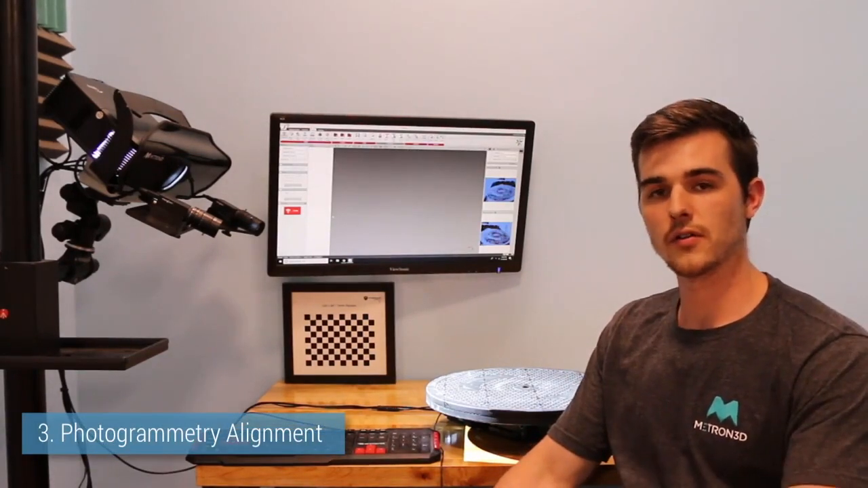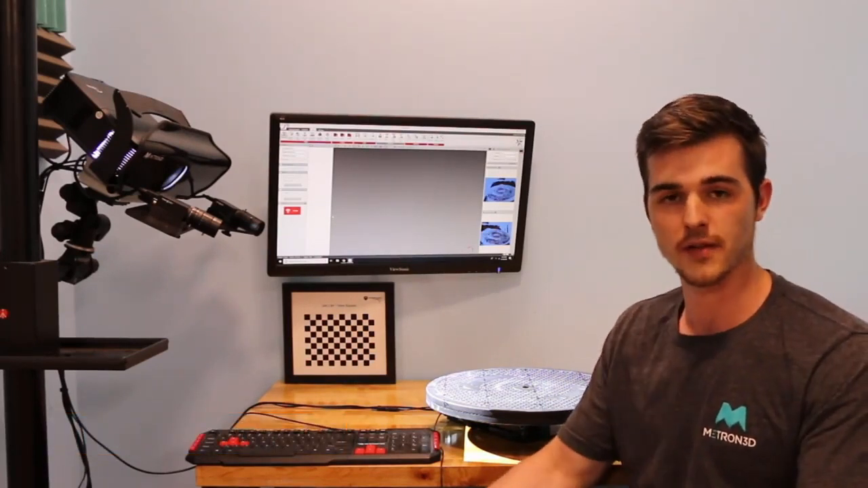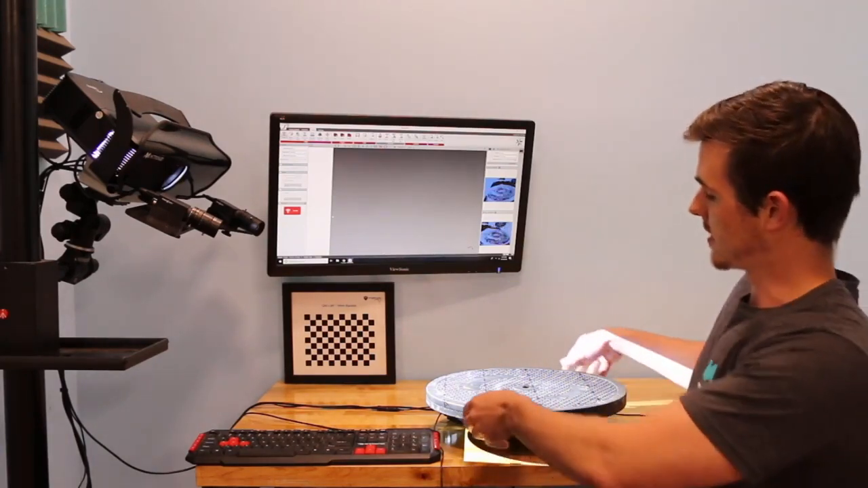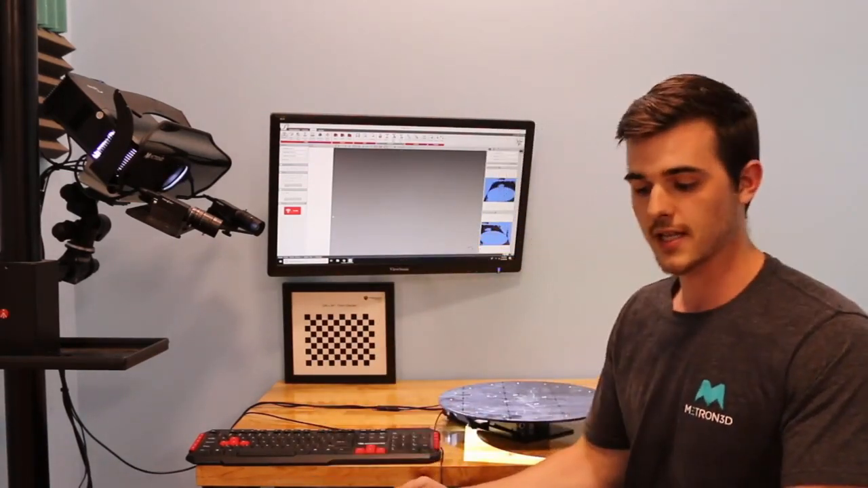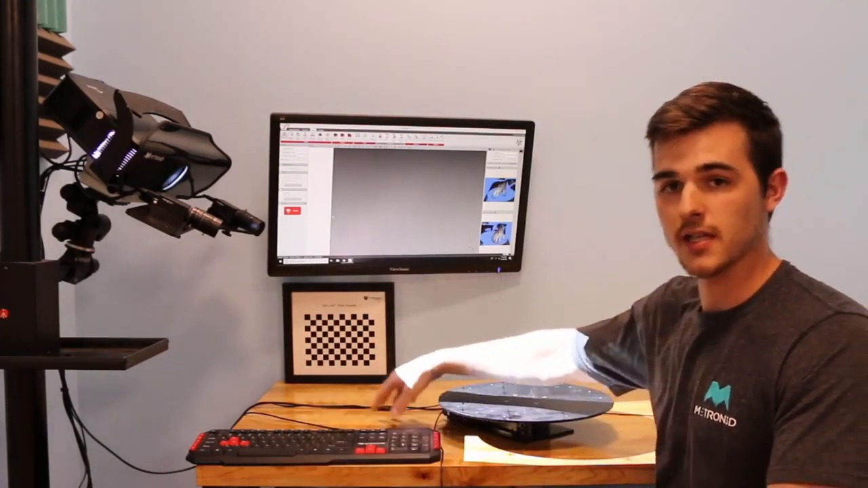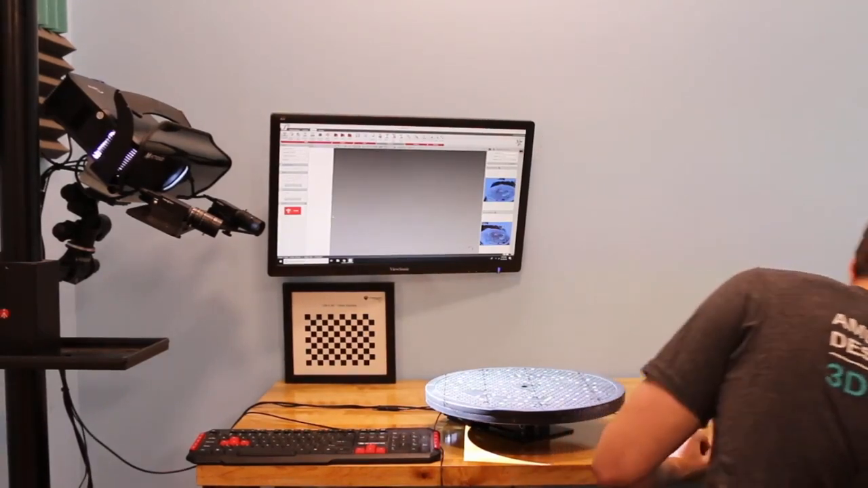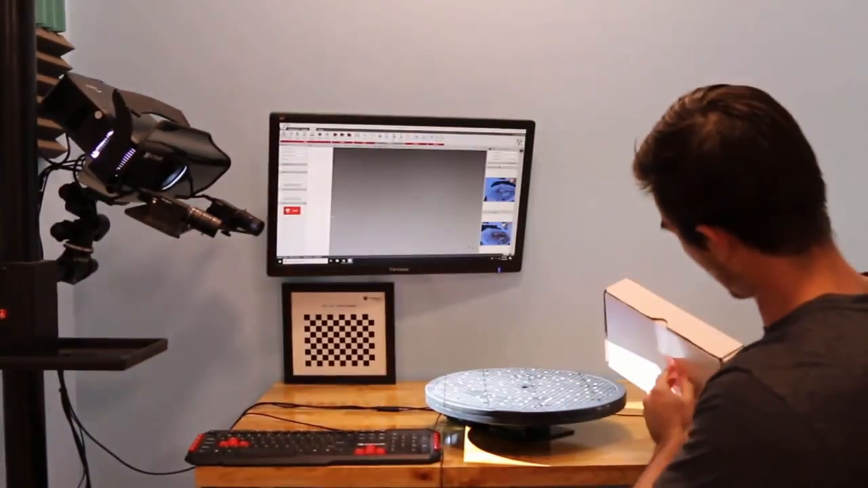Lastly, we'll cover the photogrammetry alignment feature. This will be needed or can be used in all situations, but if we have parts that are symmetrical or there's not a whole lot of geometry to align to, what we do is we use these photogrammetry dots. Right now I have them placed on this manual rotary table, but you can place them on almost any surface, either the automated rotary table, an actual table, whatever you need to do to get information on the parts that you need. So I have a part here that does not have a whole lot of geometry. It is simply a box.